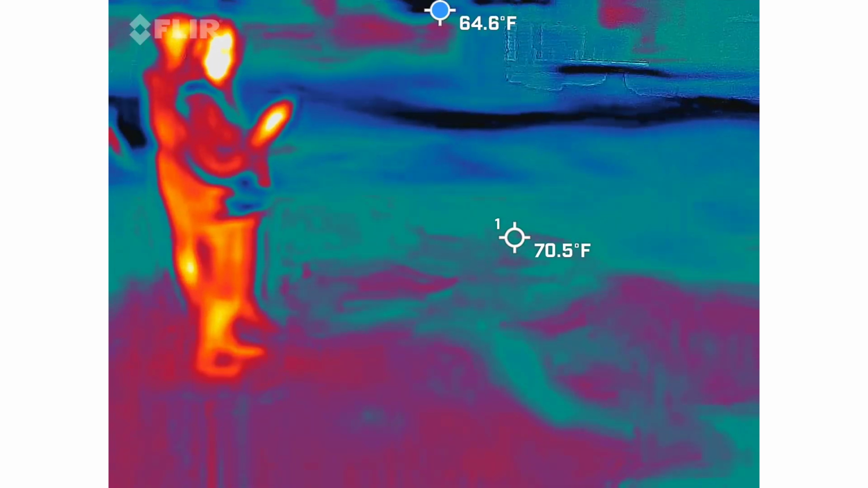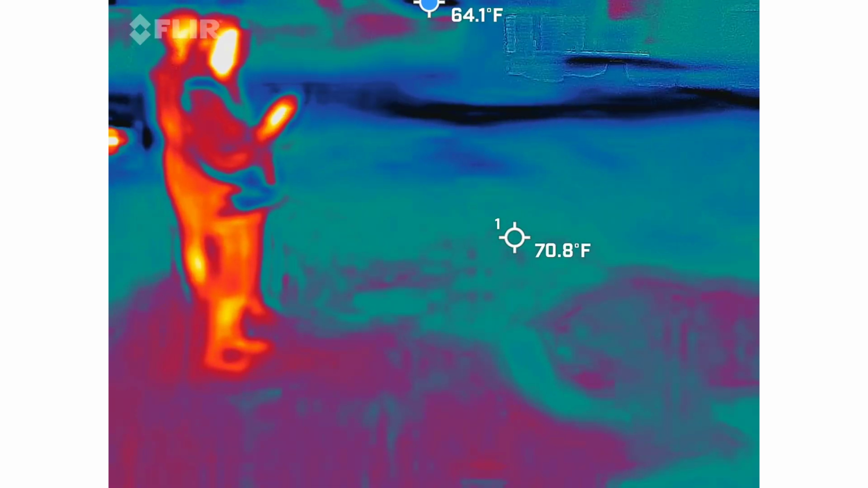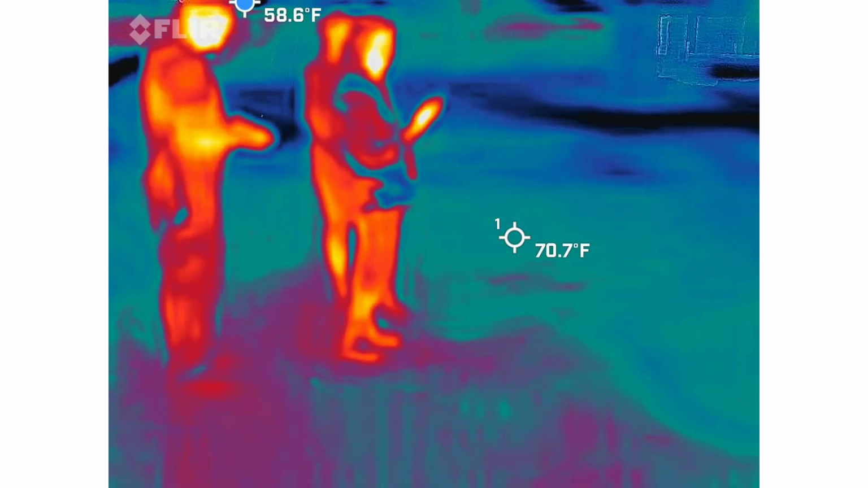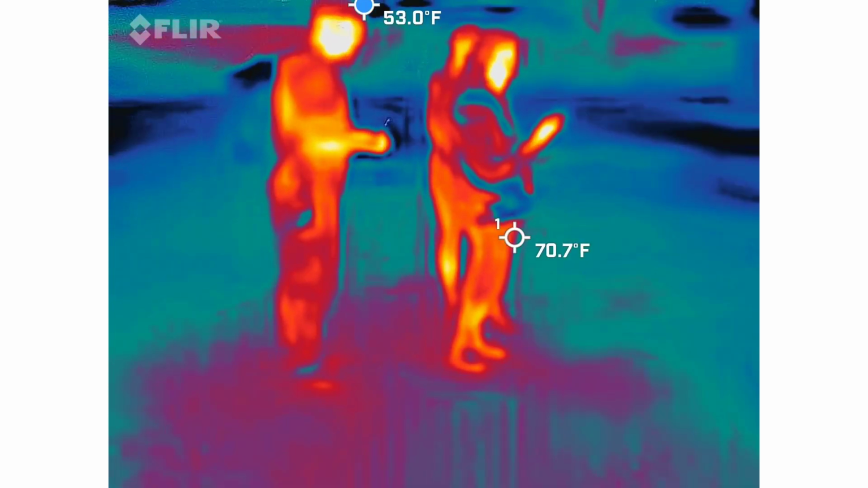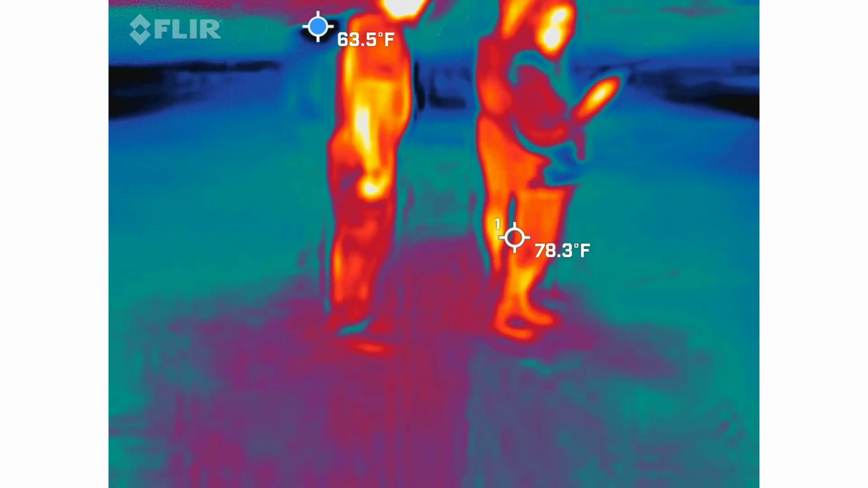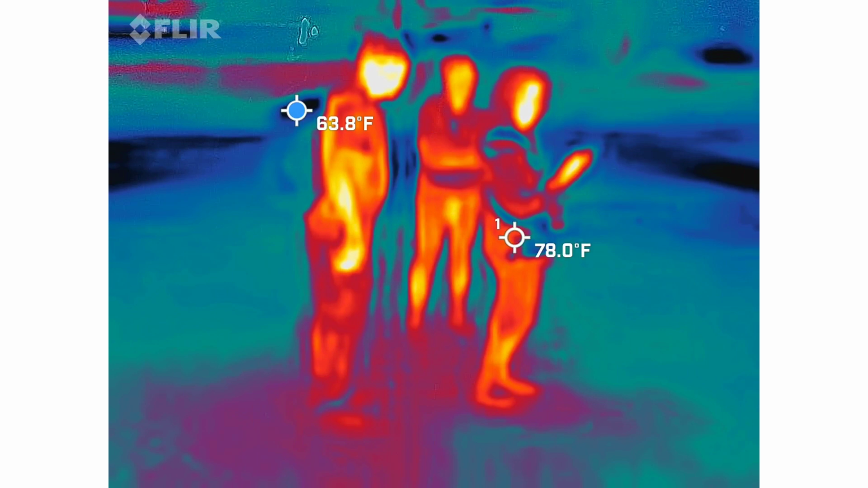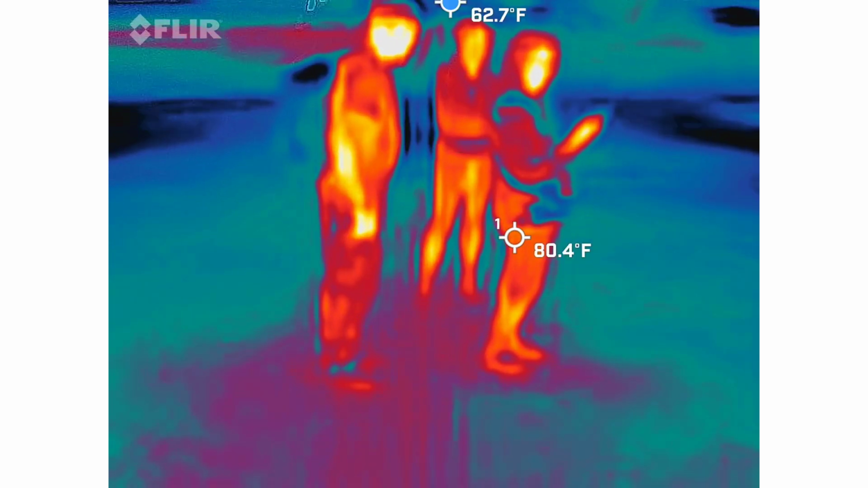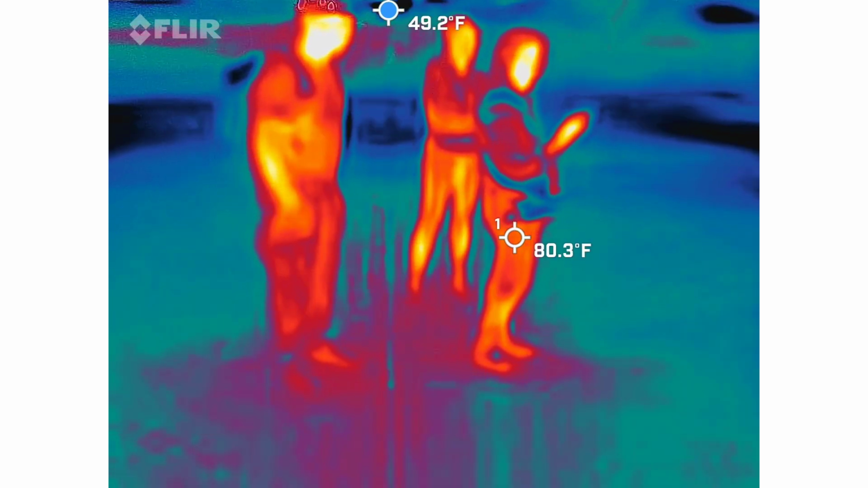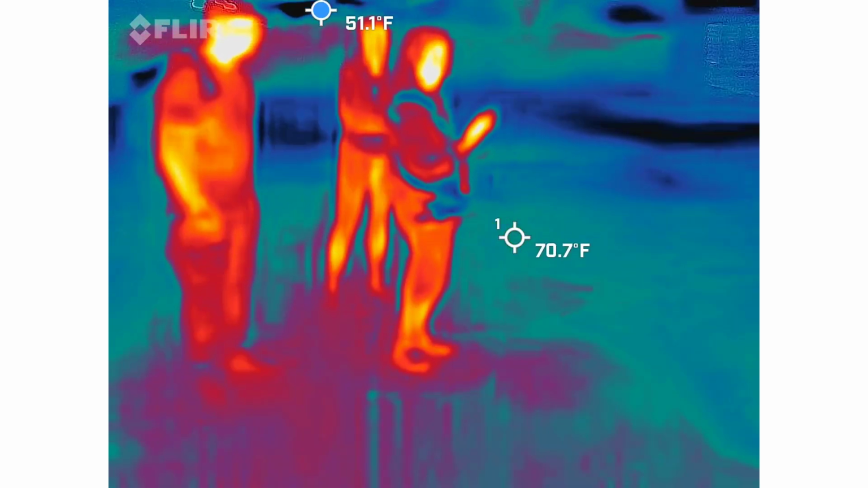Blue. Make it stay on blue, Eliza. No, I love purple. Eliza, show us what color the indigo was, please.